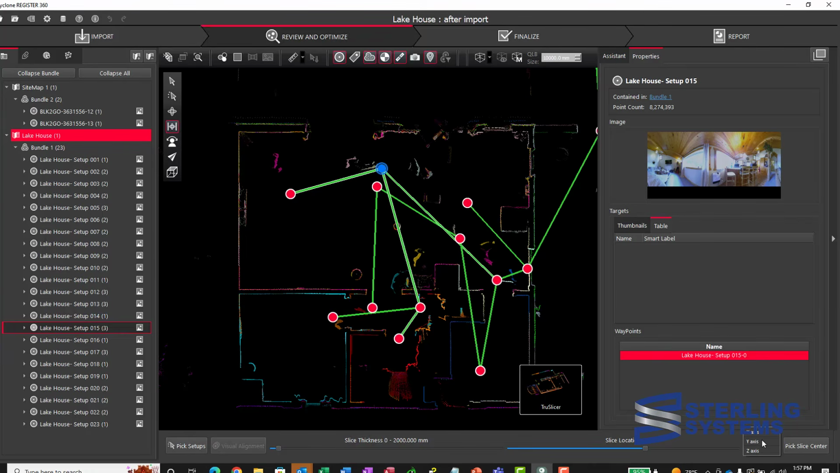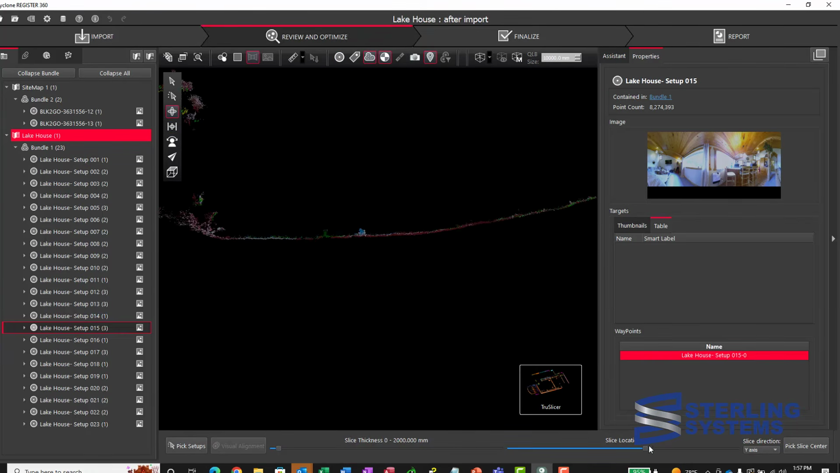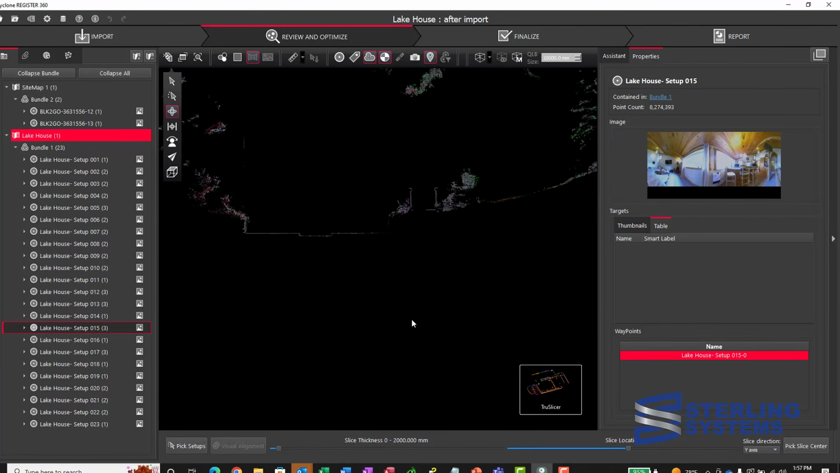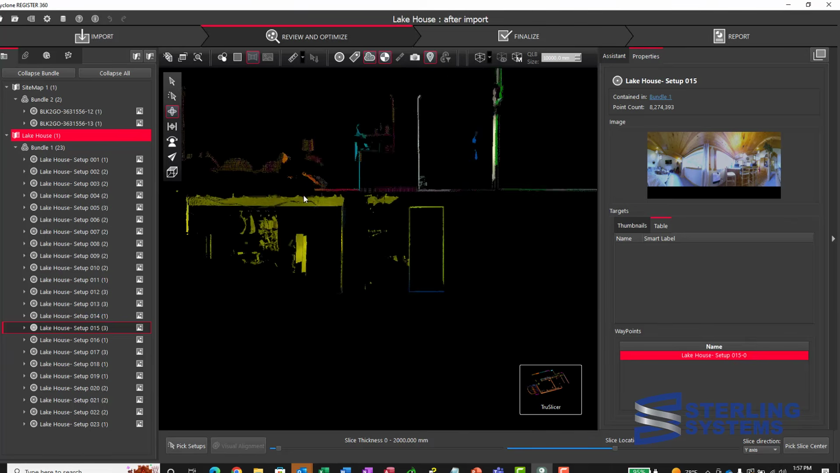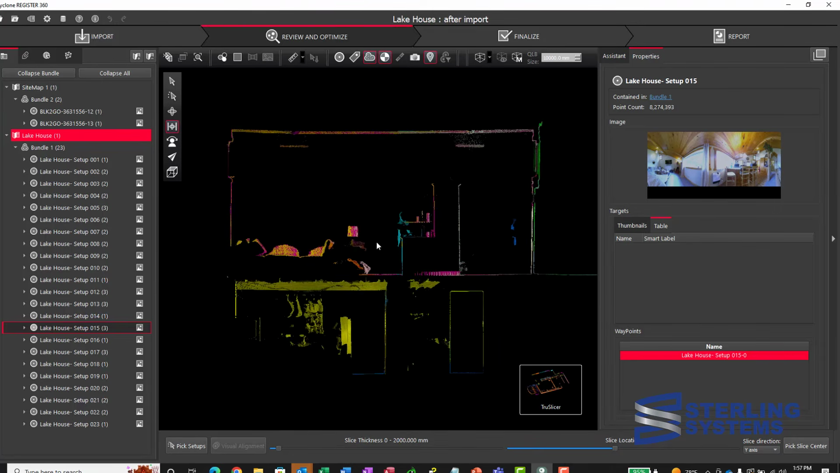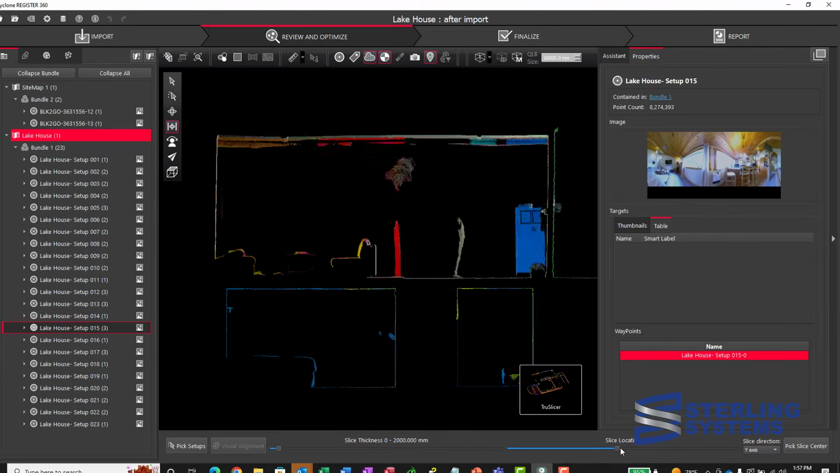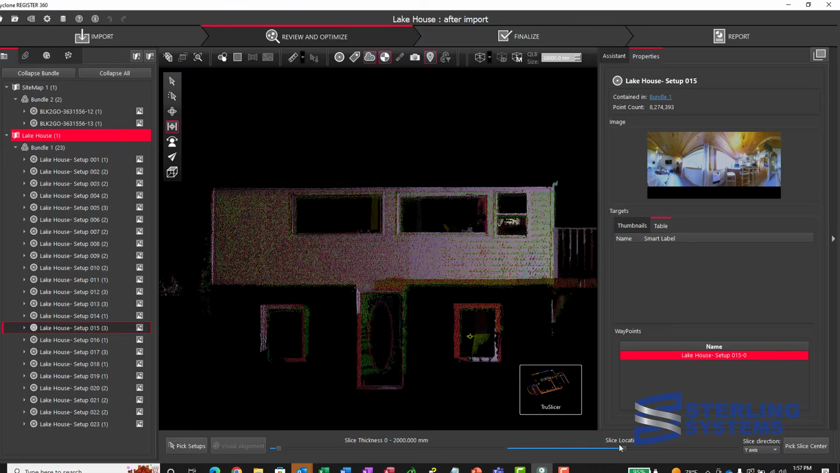We can flip on its side and take a look at it in section view. I'll go ahead and turn off the setups and the network so it doesn't get in the way, but just using the slider to get into the house. And there we've got a section view of the house. We can adjust it to wherever we want. And you can see everything lines up really well.